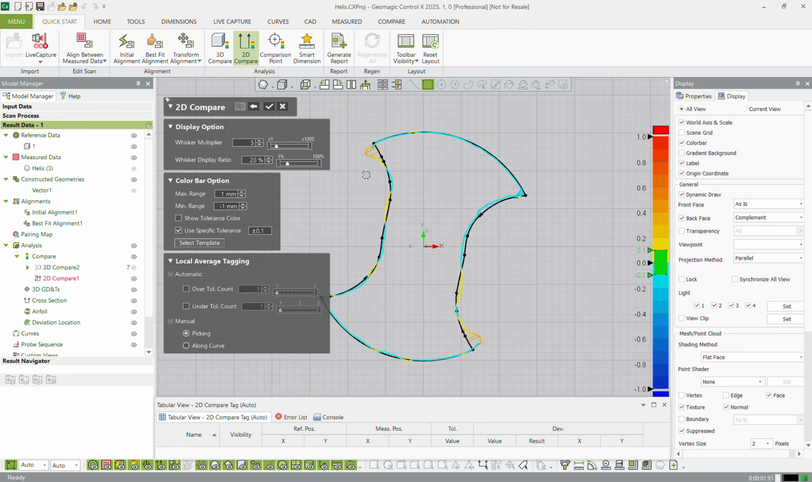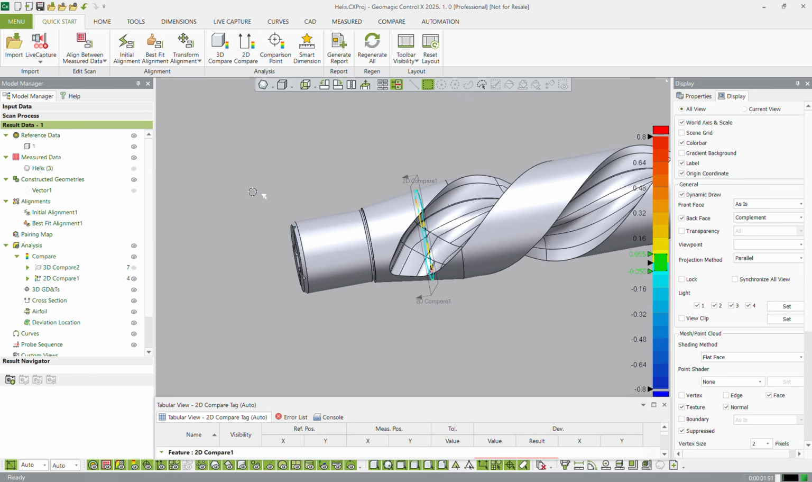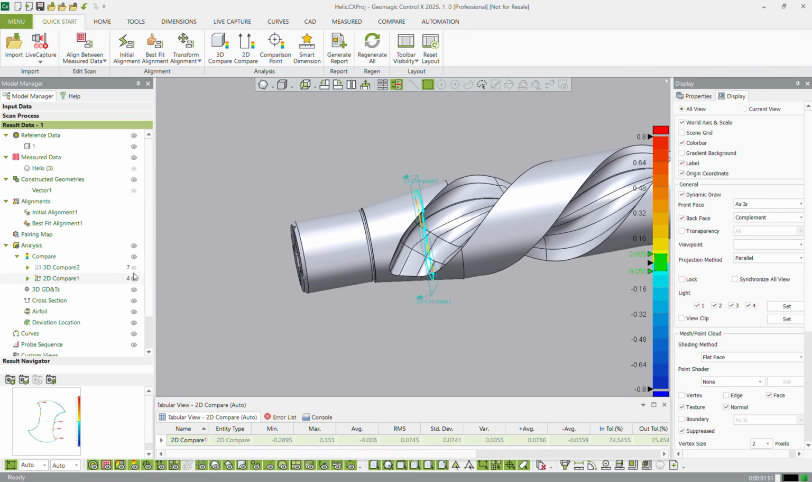We can see we've got some problem areas here, so I can probe those. And if I wanted to, I could also decrease my tolerance, or increase or decrease the range, etc. Hit the check mark. There we go. We've added a 2D comparison.